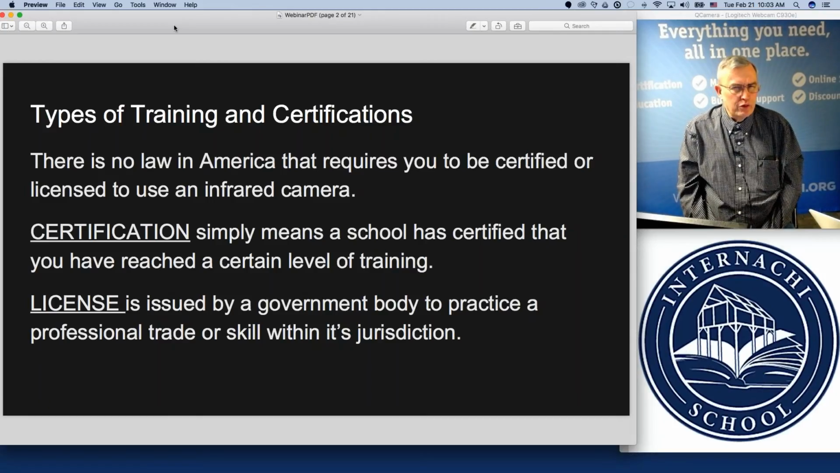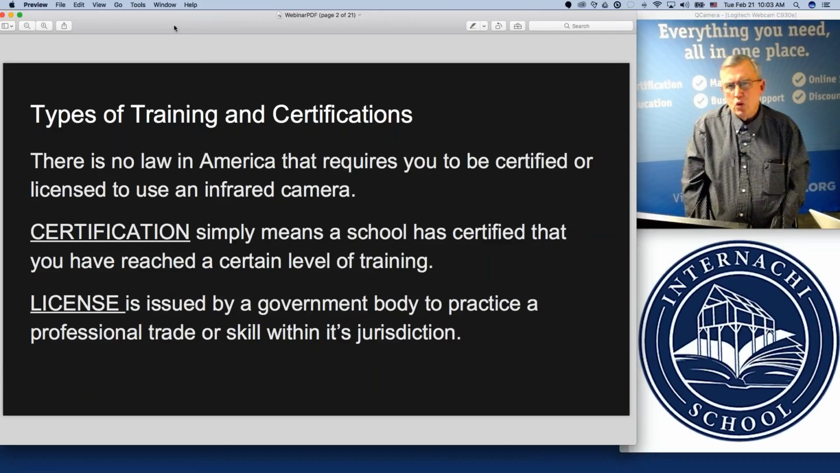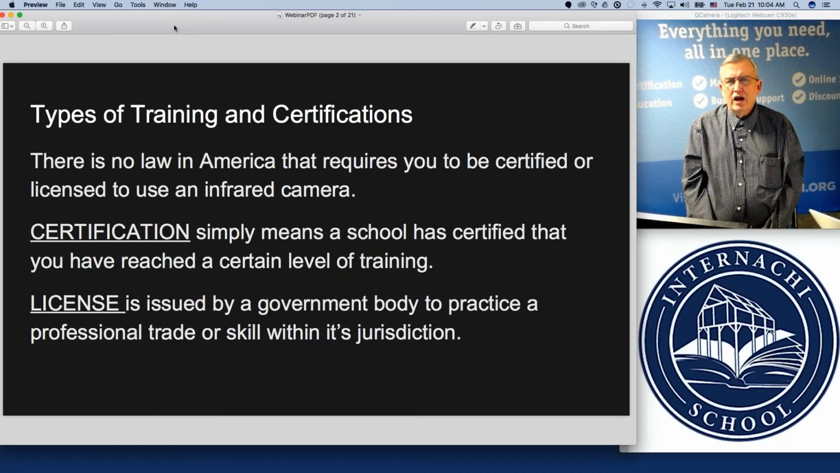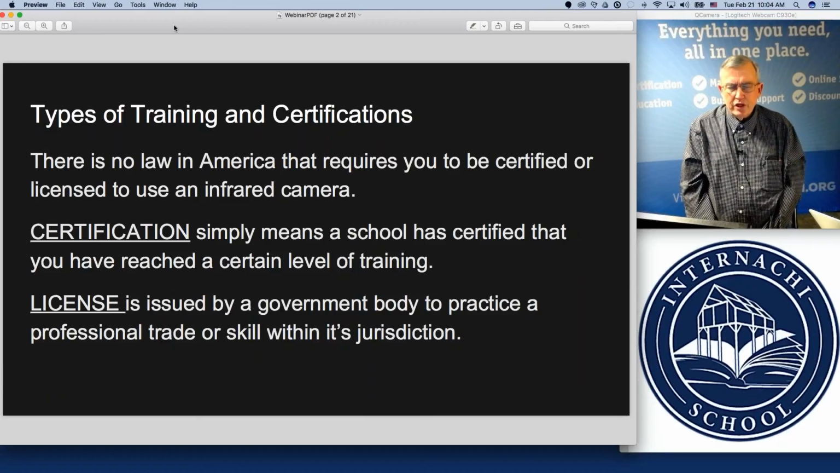Now, I understand there's one place in Canada that recently started requiring people to have a certain level of education to use thermal imaging. I haven't got the full picture on that yet, so I don't want to comment on what's going on in Canada in regards to that requirement.